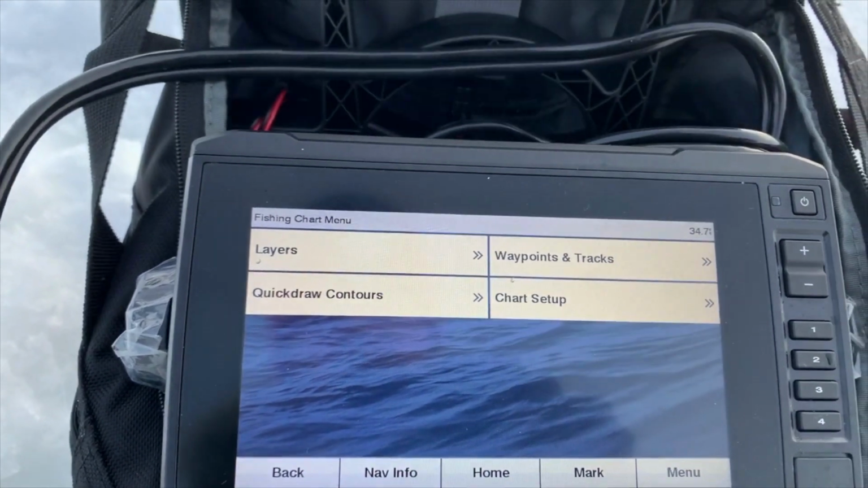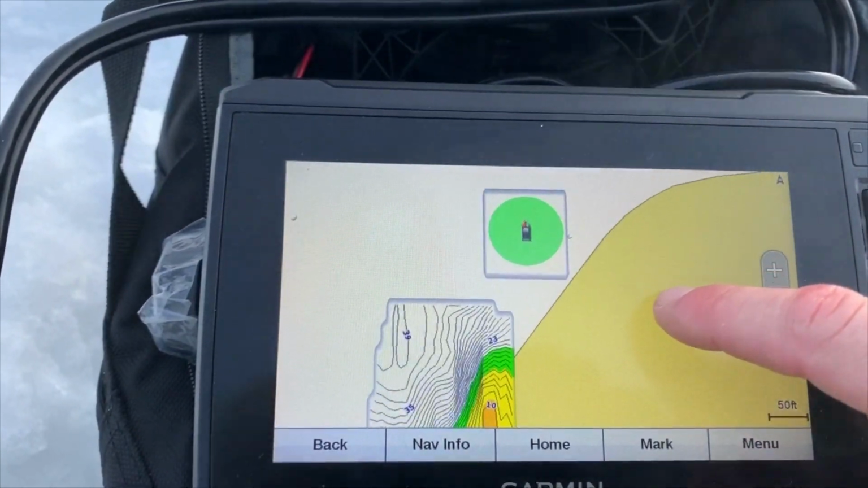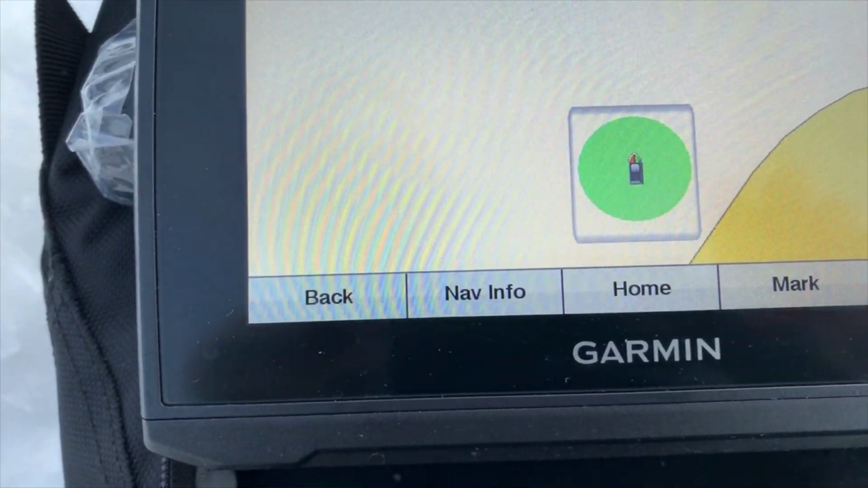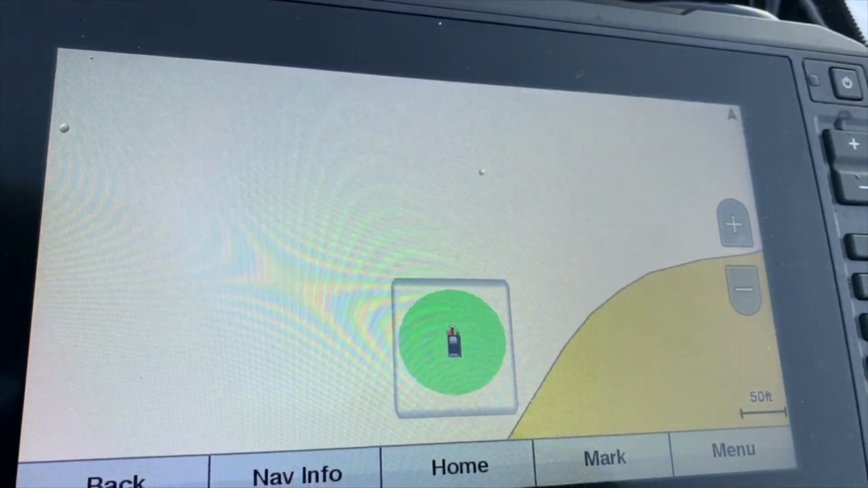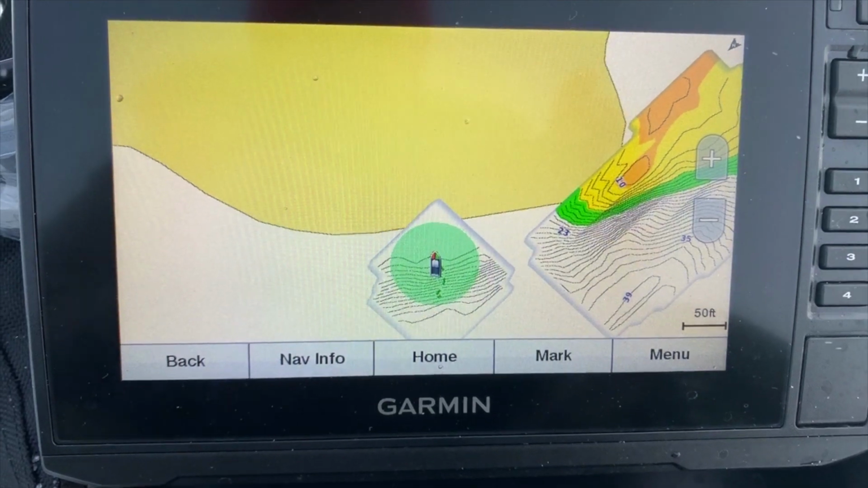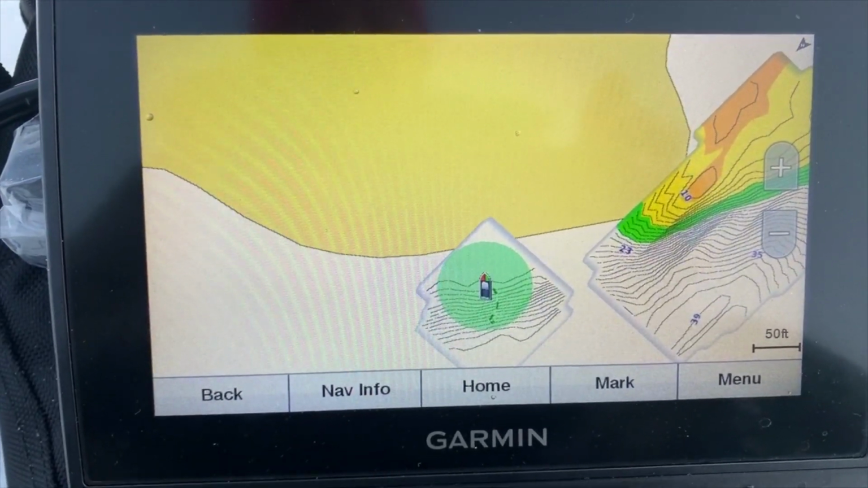and then I go back to the map screen, and as you can see, that little green circle is me. So what it's doing at that point is recording everything in that green circle. And what I do once I get it in the water, I just move it around a little bit, and then you'll pick up some of the contour lines. So once I move over to the other hole, it'll calculate more data and then provide more detail.